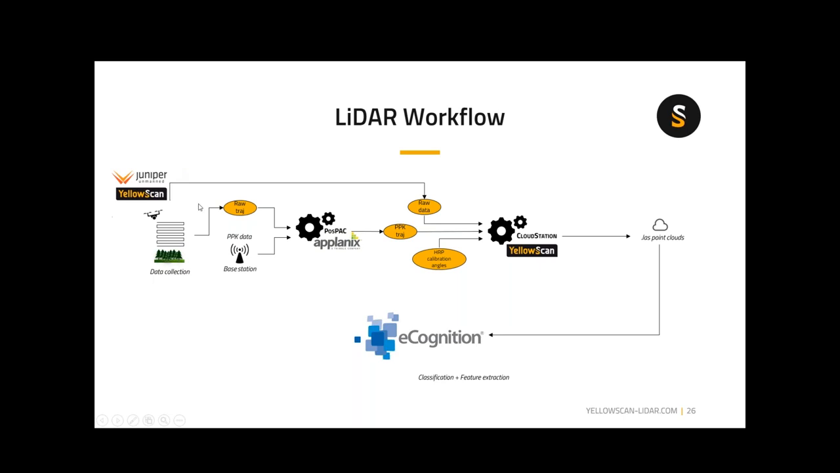So the LiDAR workflow, and I think this is the last of my stuff here, is really just about the initial flight. By the way, Juniper Unmanned is one of our partners. They're the folks that provided us the data being used for today. Just wanted to give them a very appreciative shout out and thanks for sharing this data.